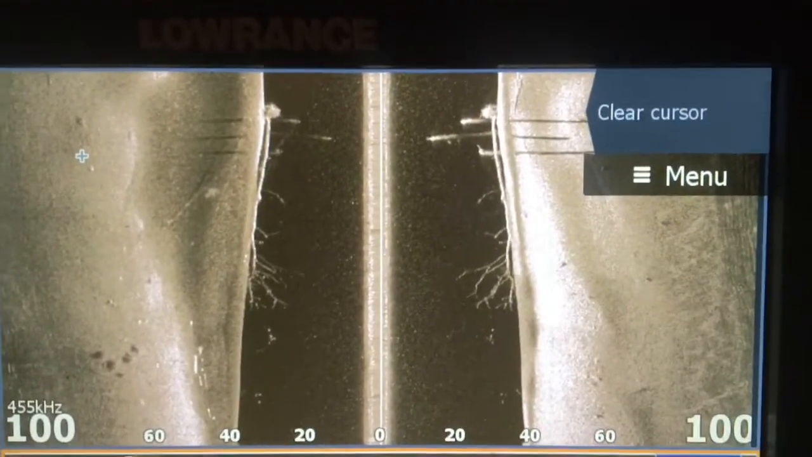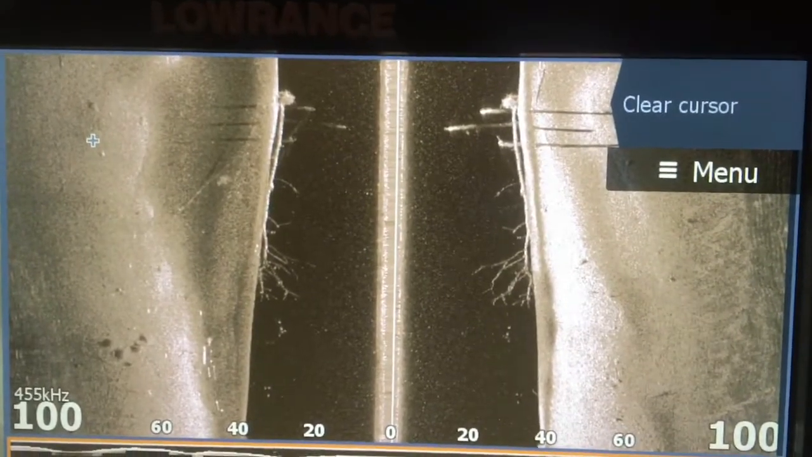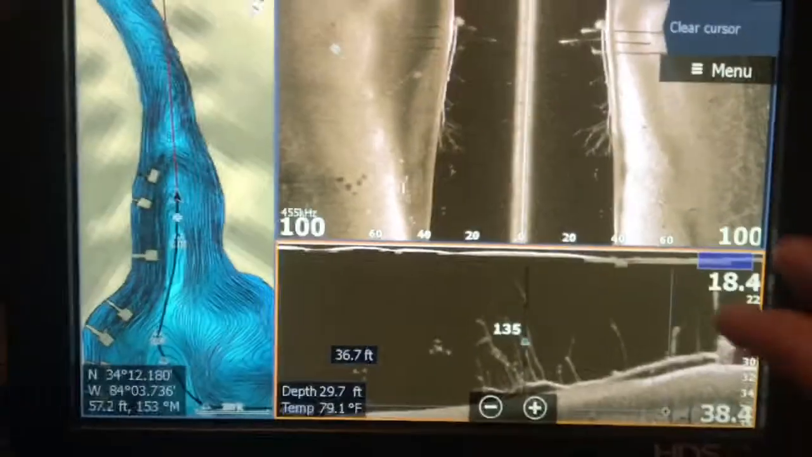But really cool pick, guys. And you can see the side scan. Whenever you see it down here, you can see it up here too. And you can actually see the shadows of the fish. It's pretty cool.